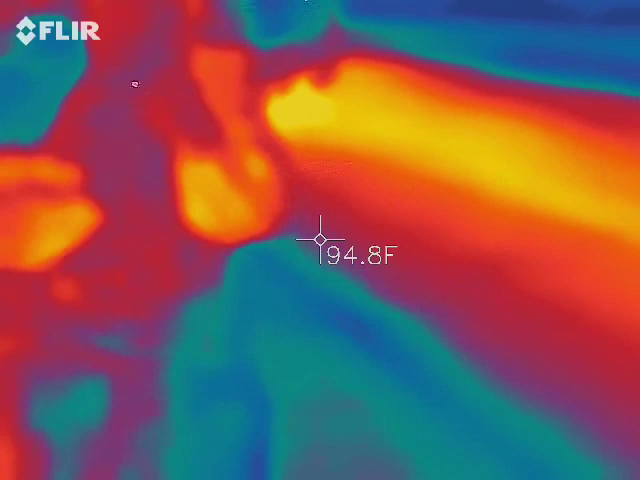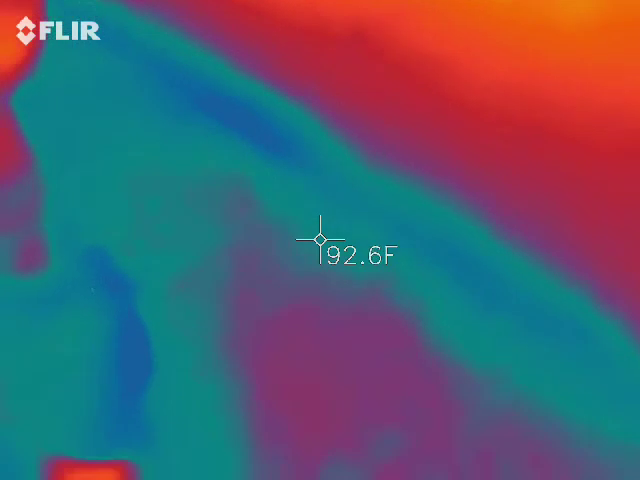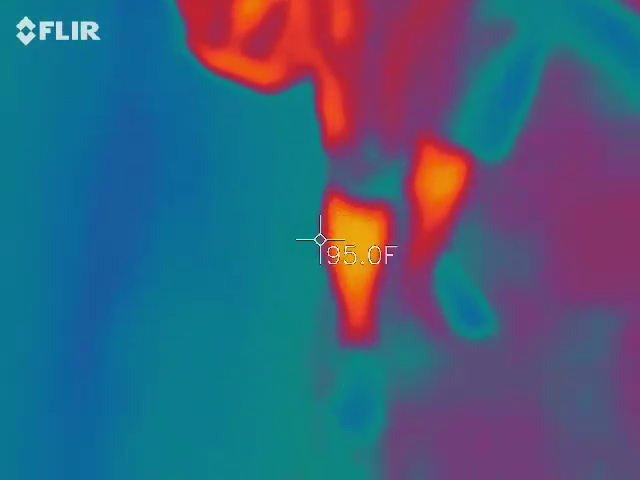Honestly, something would literally have to be right on top of it in order for this to go into the danger zone. What it'll do is give us a rhythm. So you see that rhythm, that little pulse? We don't want that pulse. We want something that's erratic. It's going to go all over the board, crazy.